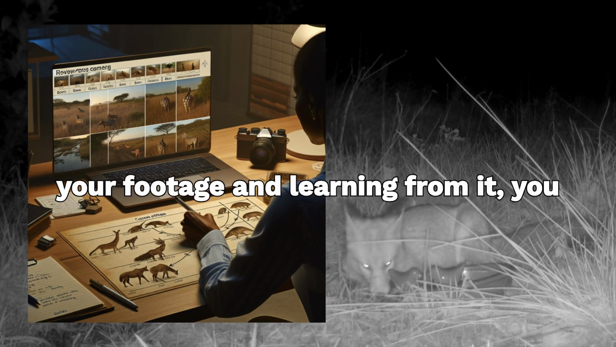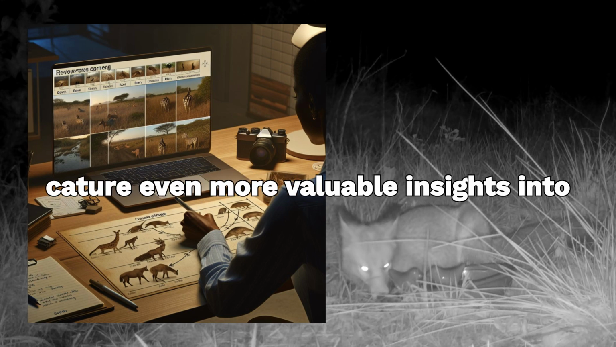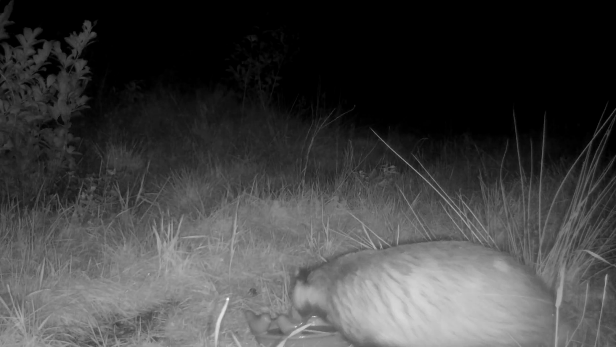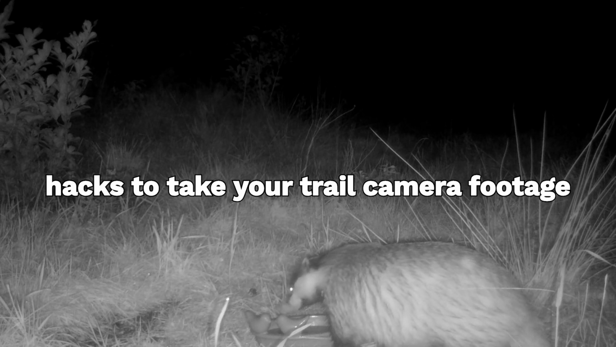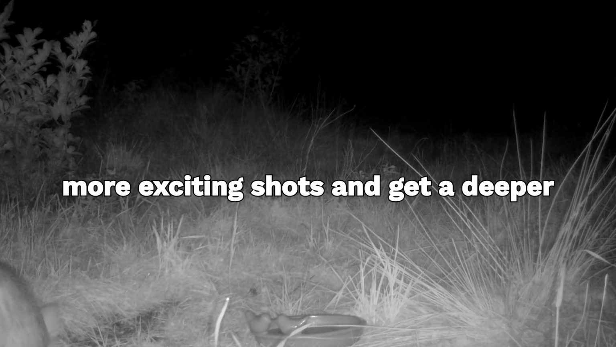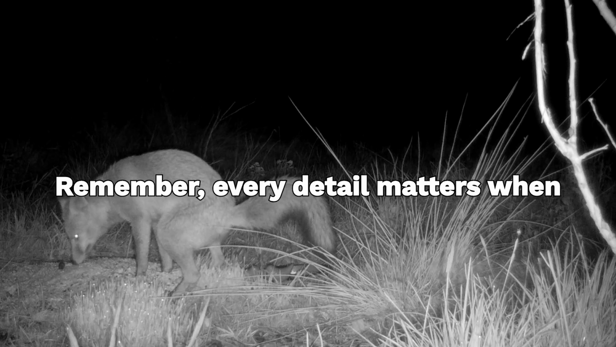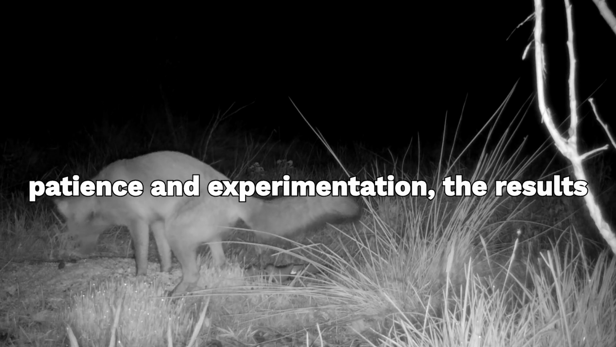By analyzing your footage and learning from it, you can continuously improve your setup and capture even more valuable insights into wildlife behavior. And that's it. 8 simple but powerful hacks to take your trail camera footage to the next level. By putting these tips into practice, you'll capture clearer, more exciting shots and get a deeper understanding of the wildlife around you. Remember, every detail matters when setting up your camera, and with a bit of patience and experimentation, the results will speak for themselves.